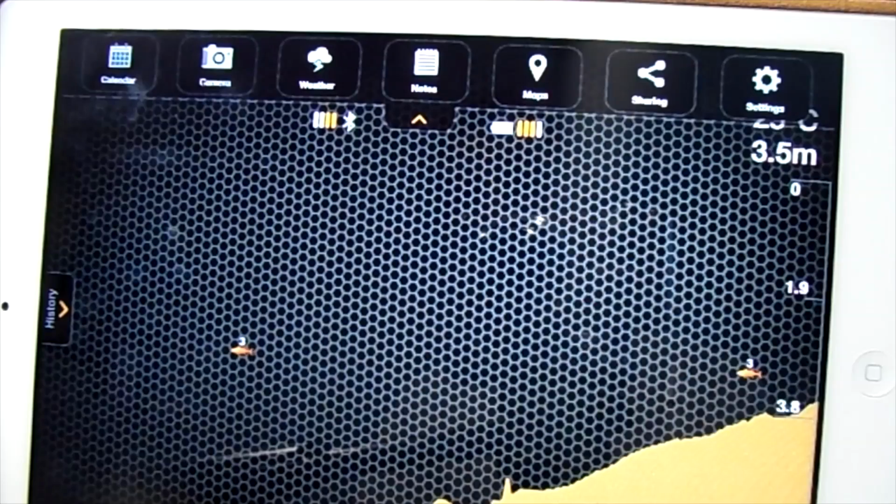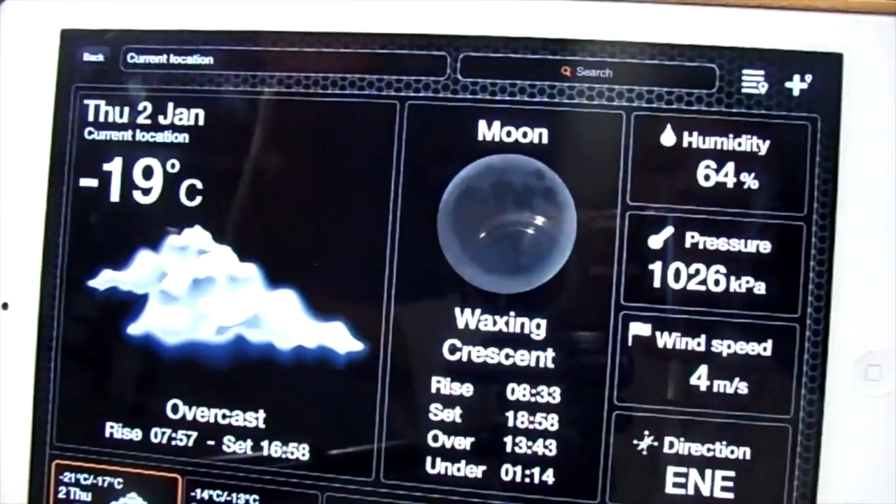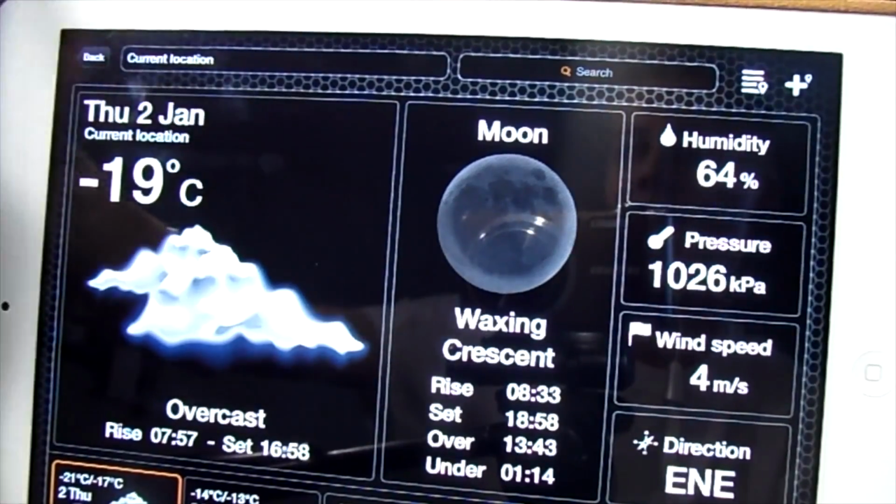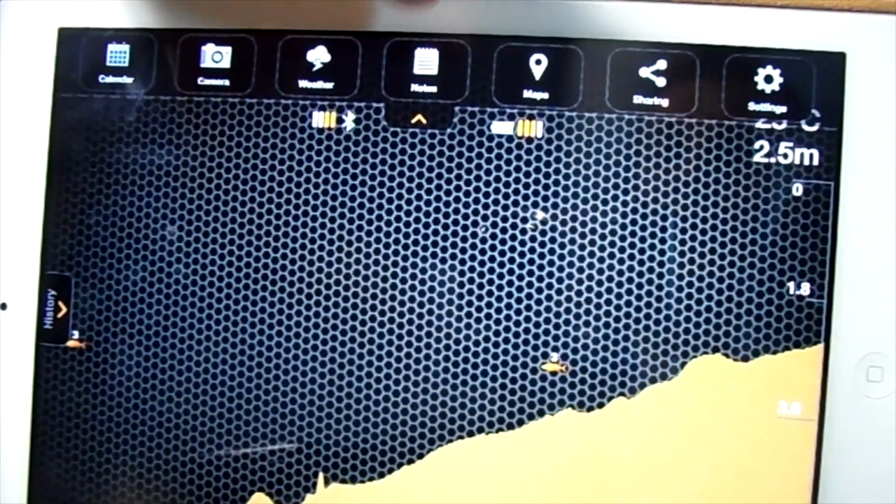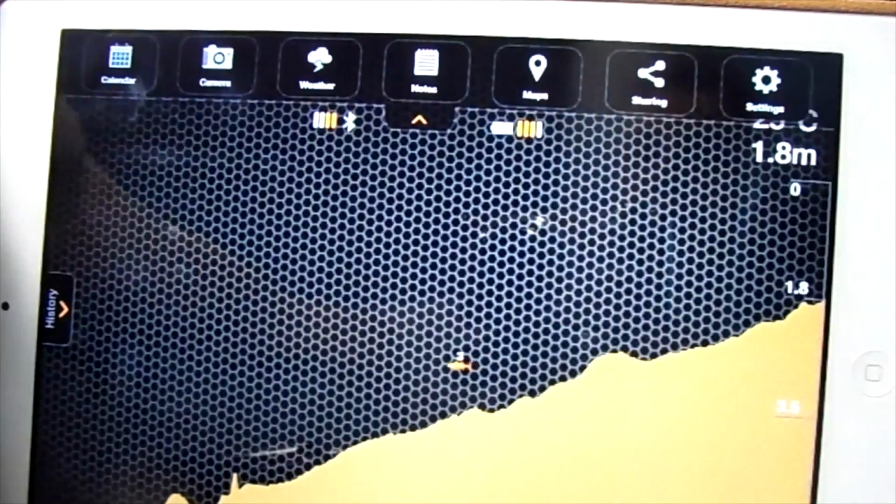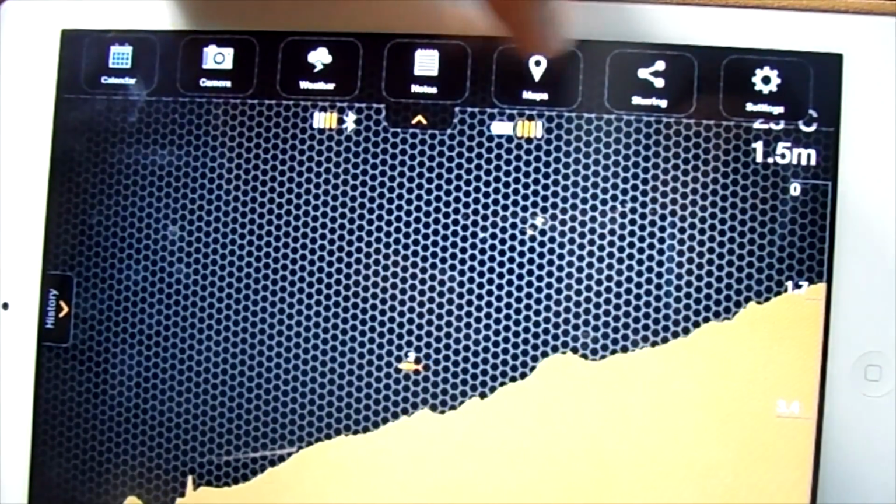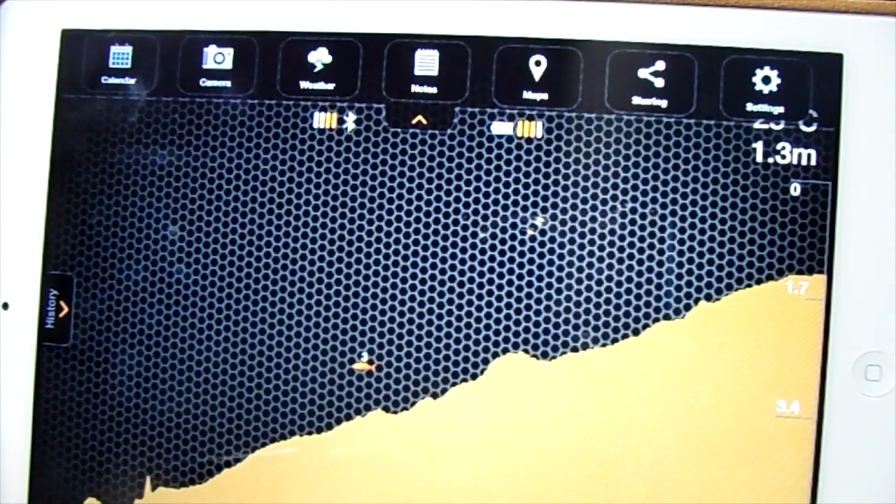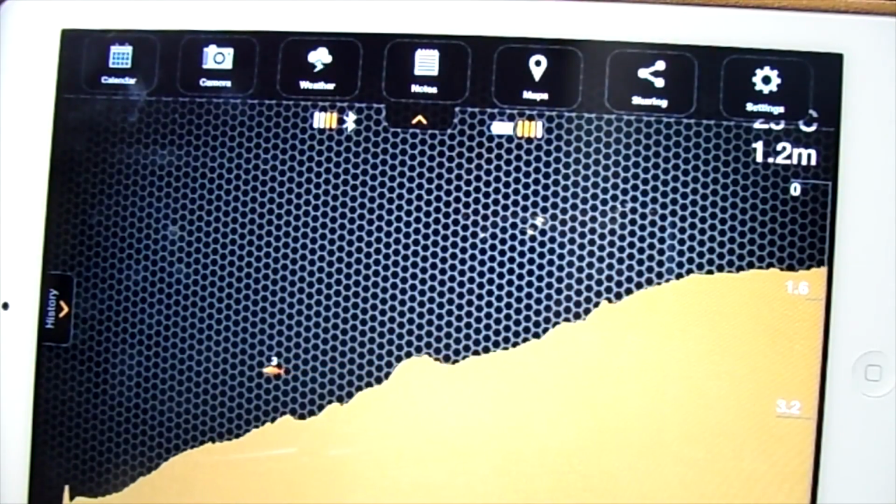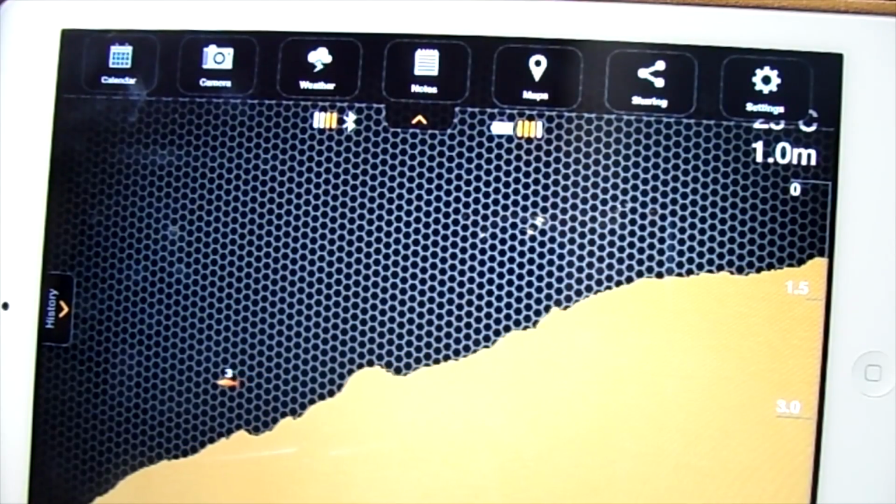You also have a weather app, so you don't even have to leave the application to check your weather. It gives you all that kind of information, all that handy stuff. So that's handy for if you're out on the lake. You've got notes. I don't really know what that would be for, but it's for a fishing log or something. You've got maps, so that you can mark your locations. You've got a sharing feature, so you can share pictures you've taken, stuff like that.